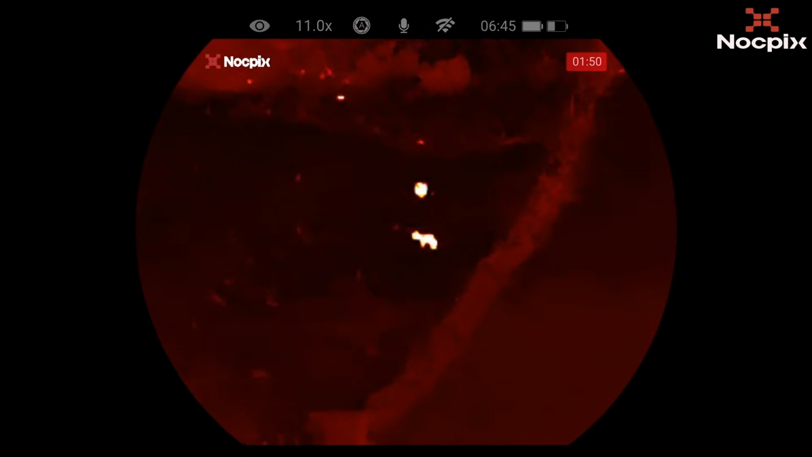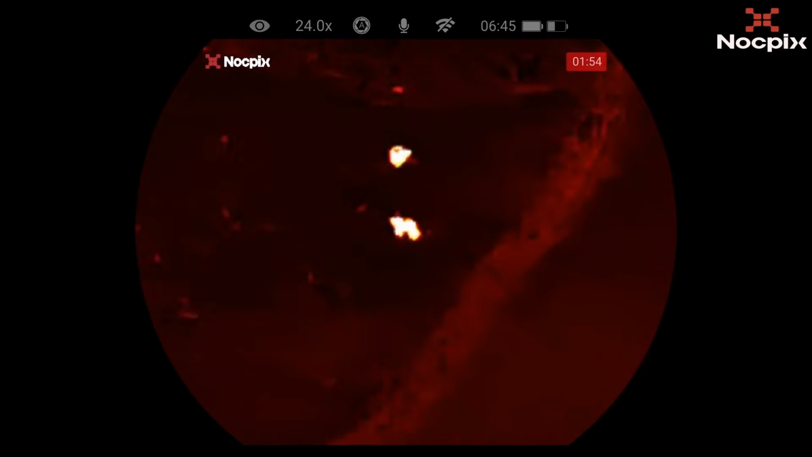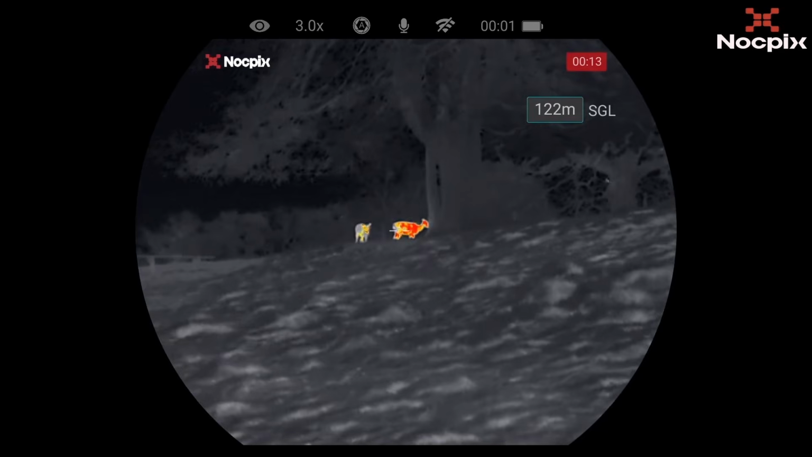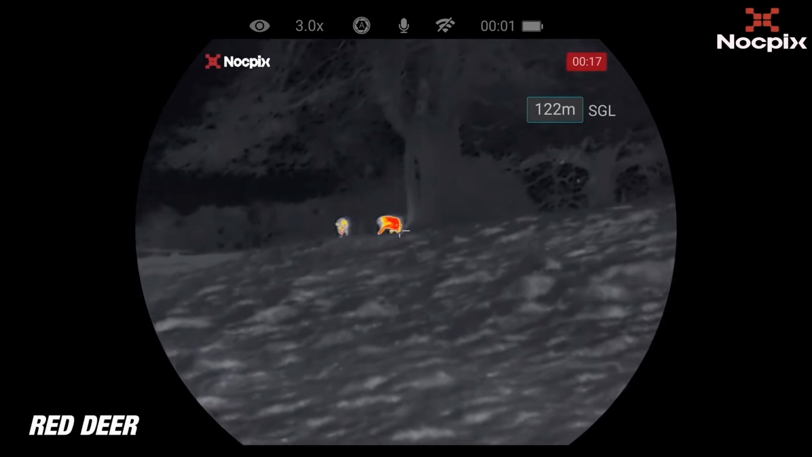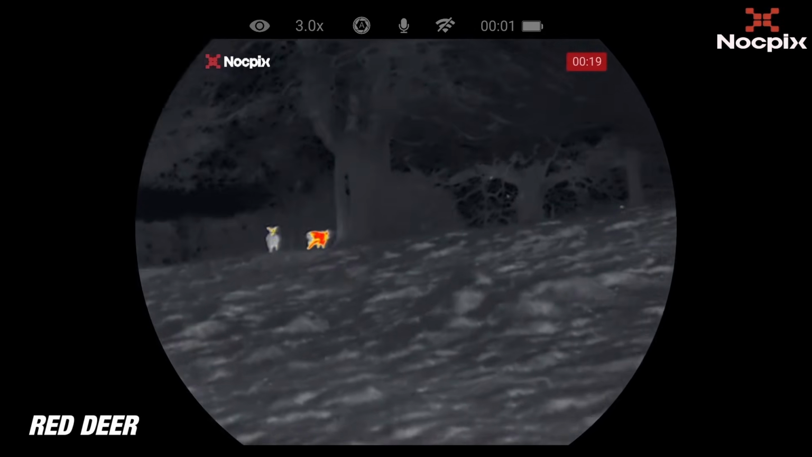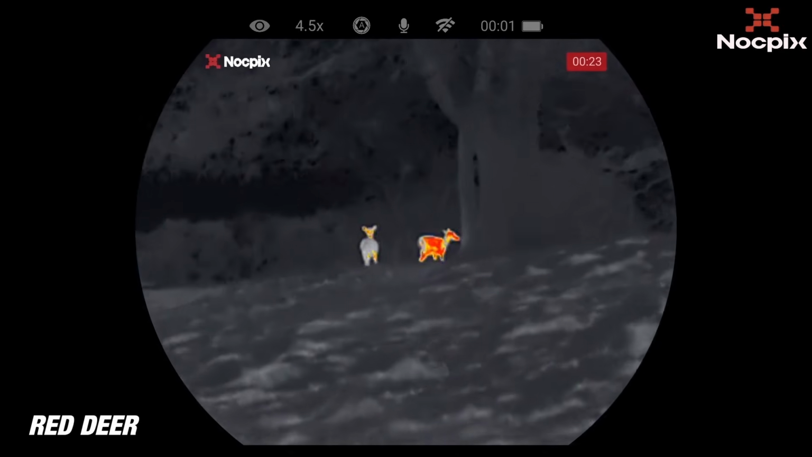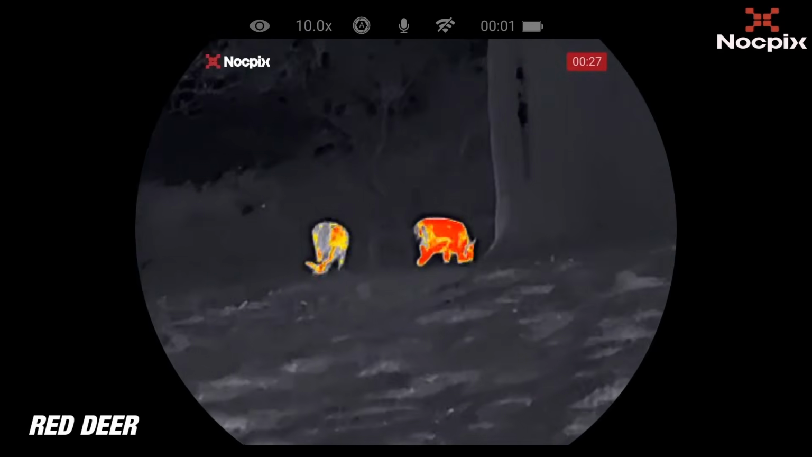Now the next few segments, the Quest being used in the open fields, various distances, and then also in woodland on the squirrels. Now we'll be doing some squirrel pest control soon, and the Quest will be a game changer for when I do this. Essential piece of kit for squirrel pest control, especially for spotting them up high in the tree canopy.